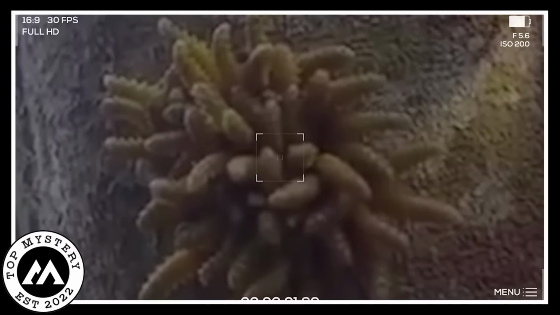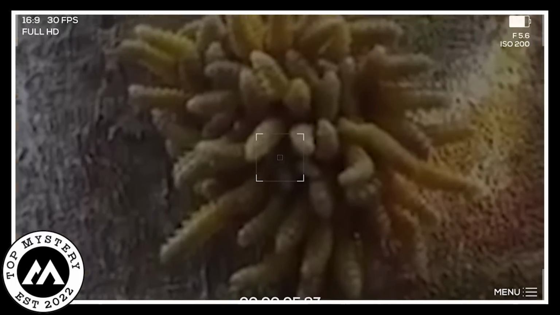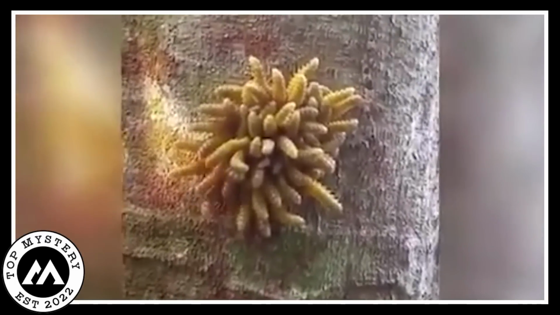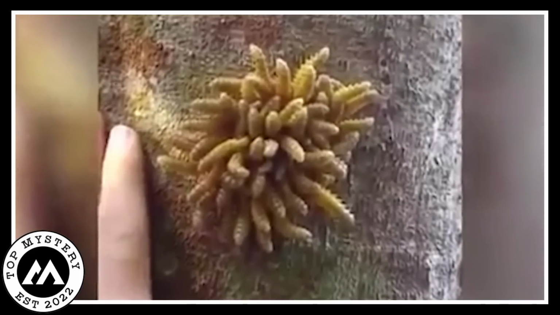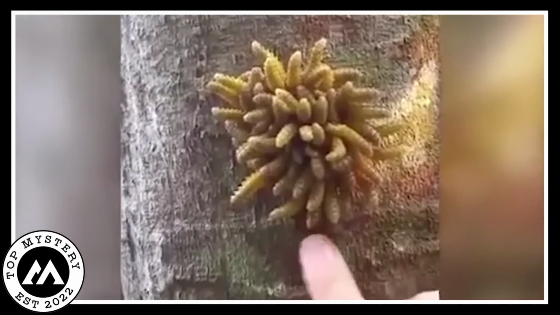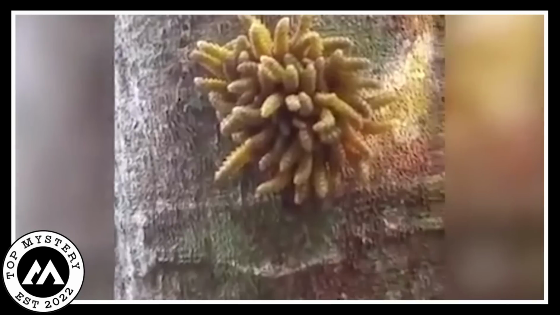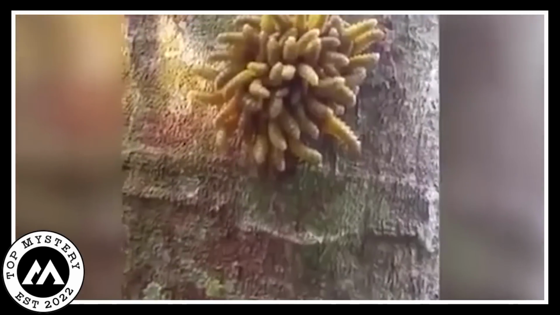When he zoomed in, you could see these mysterious blobs throbbing on the tree bark. It was like the tree was hosting a secret hot party for nature. The man was so amazed that he could not stop using lots of exclamation marks in the video. It was a moment that made him feel both confused and fascinated. And of course, he had to share this strange sight with anyone who would watch. Imagine stumbling upon such a wild and wonderful thing in the great outdoors.